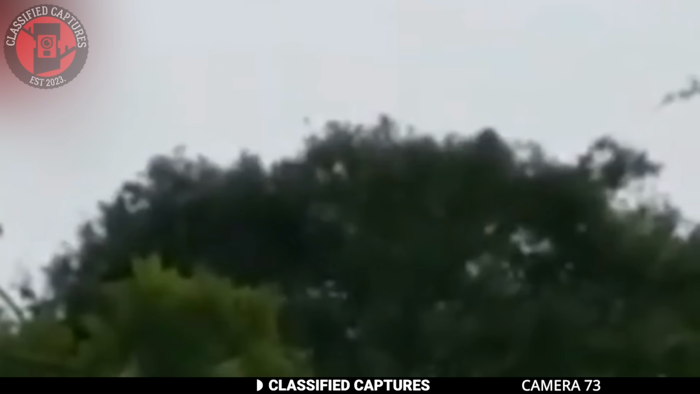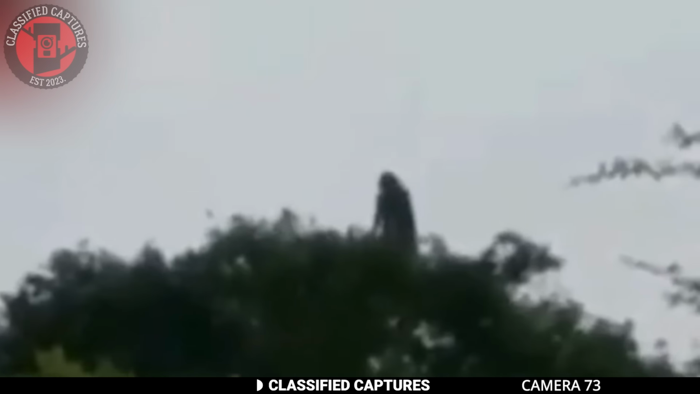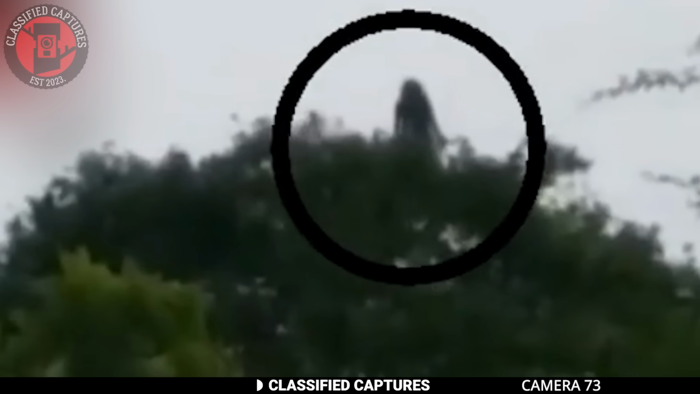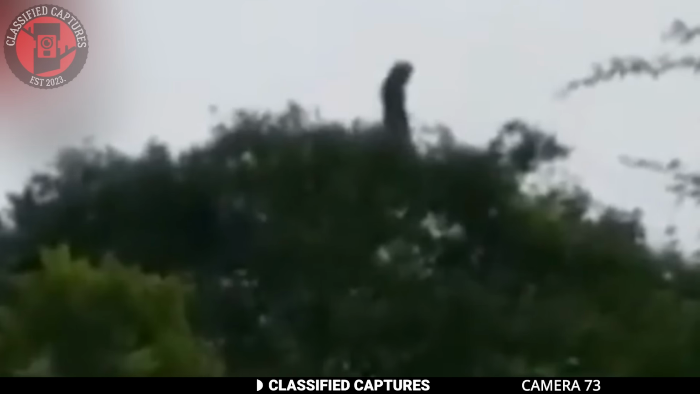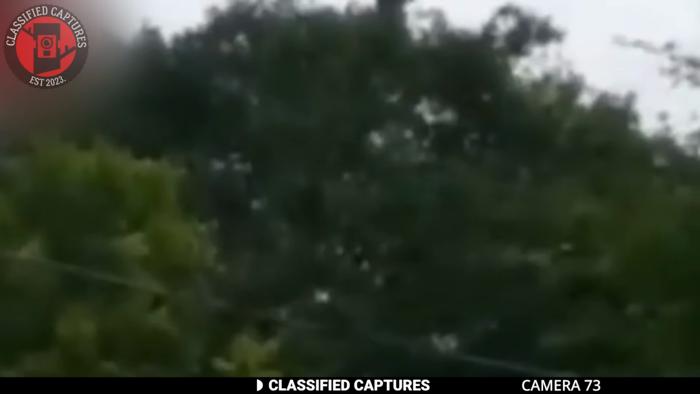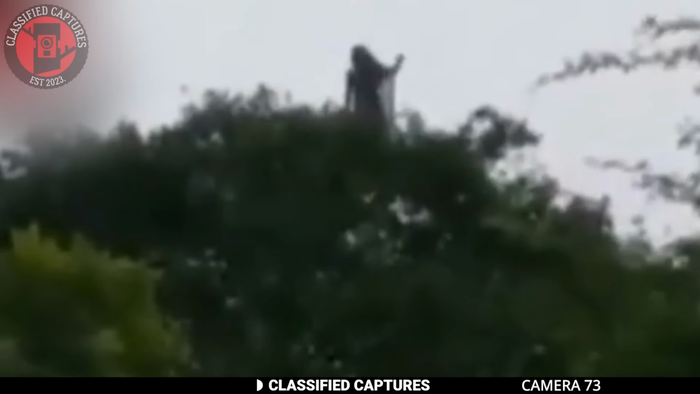This video was shared by a remote village. A man had spotted something eerie one early morning. At the top of a very tall tree, a humanoid figure appeared. Only the upper body was visible, peeking through the leaves high up in the sky. The figure seemed to resemble a woman, and she was lifting her hands, swaying them about in the air in a haunting, almost ritualistic manner.